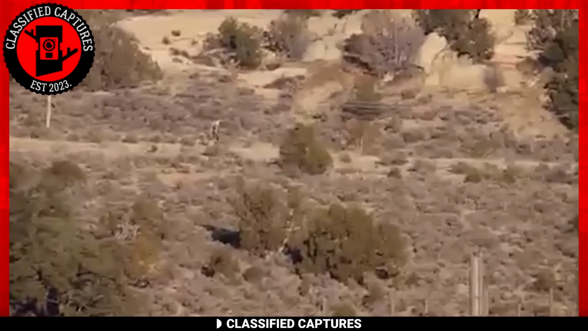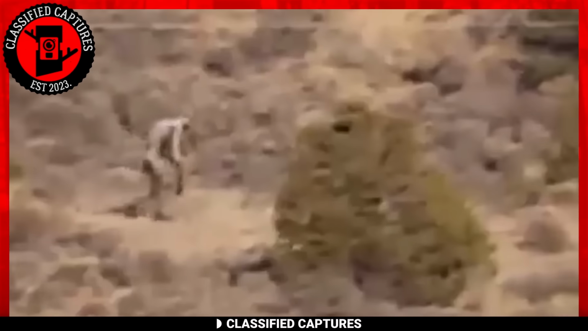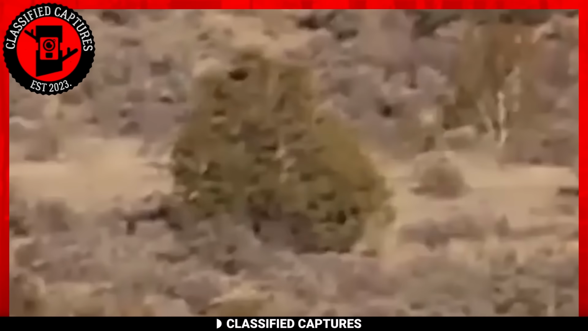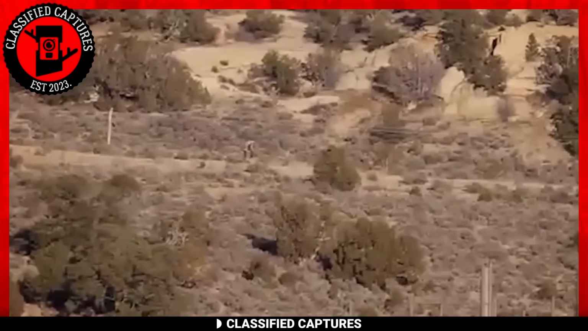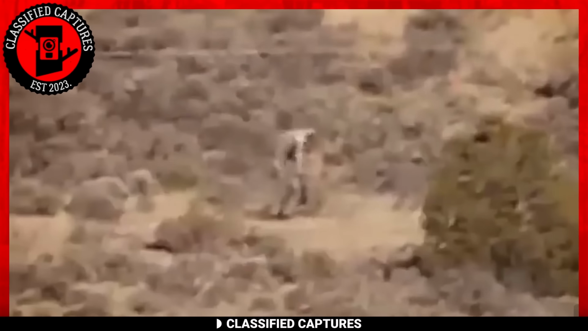In the hot Portuguese desert, this footage was taken, with a lot of speculations about what the creature could be. As you can see, a humanoid creature about 7 to 8 feet tall is seen taking slow strides through the desert. The movement resembles that of a zombie from The Walking Dead, except that this creature is way bigger.